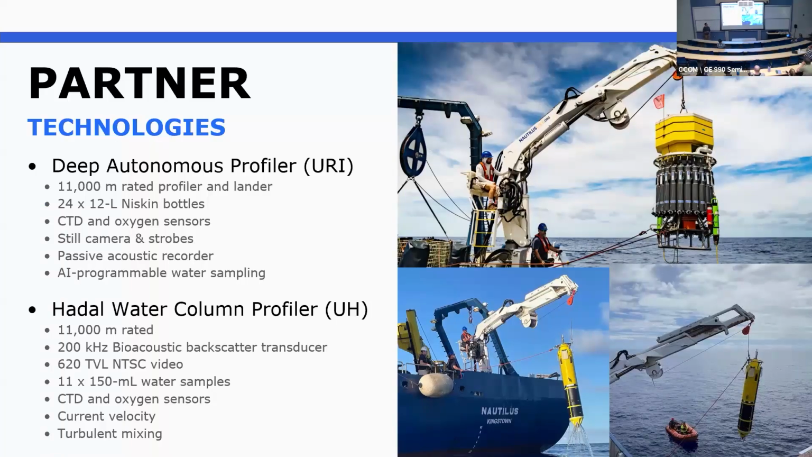We also have worked with these different profiling and lander systems. So Chris Roman's lab down at University of Rhode Island has developed the top right vehicle there called the Deep Autonomous Profiler. As you can see, it's got these massive Niskin bottle rosette around it, and then you can also put a variety of sensors for measuring things like oxygen, acoustics, and it's fully ocean depth rated, so you can send it to the bottom of the Mariana Trench.